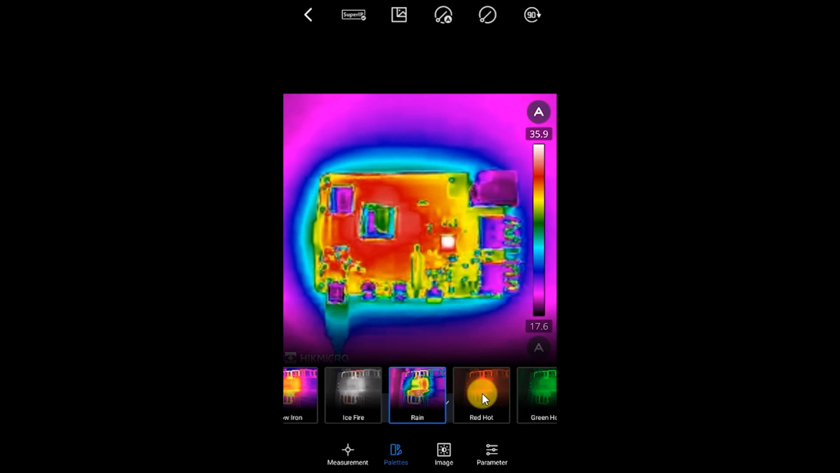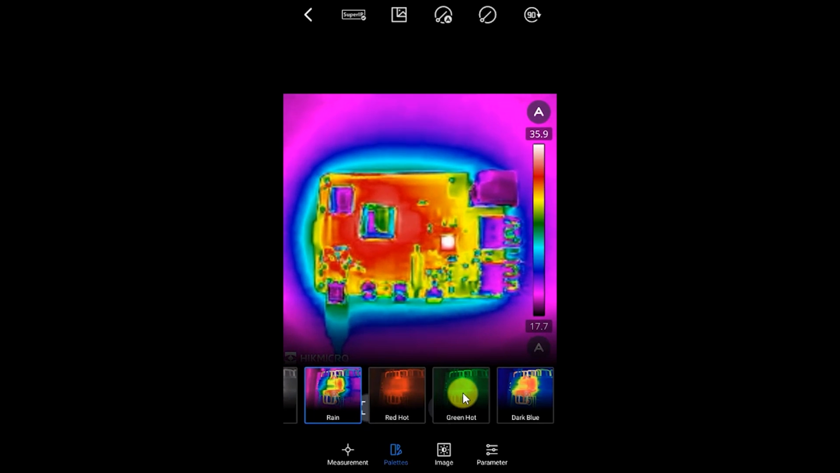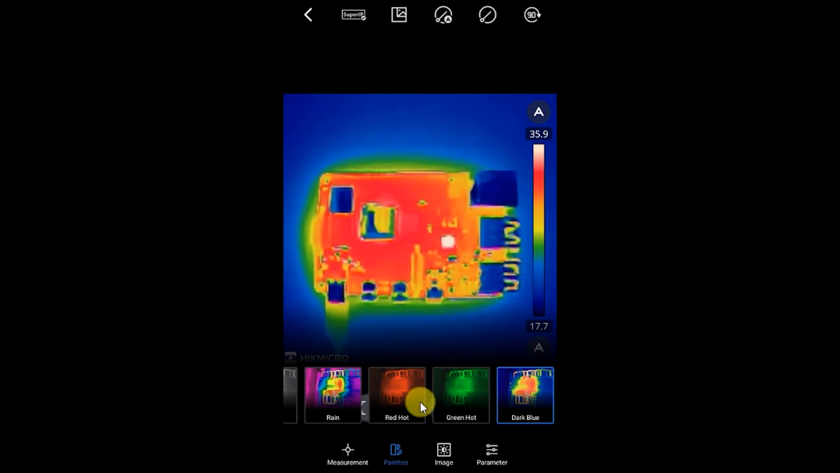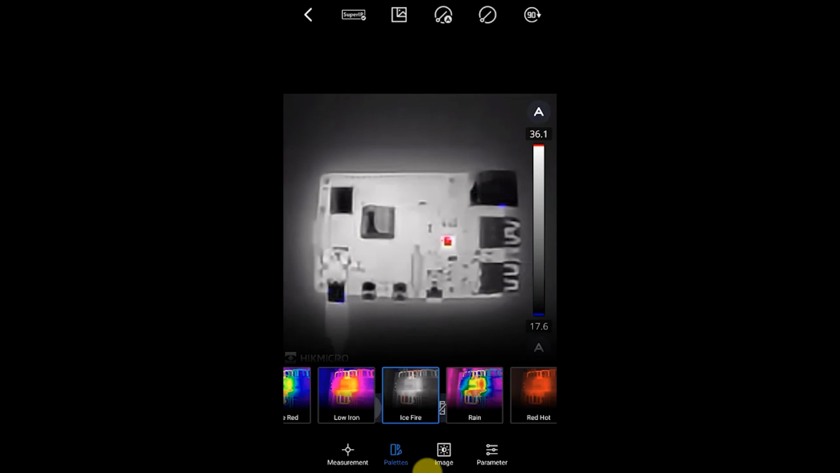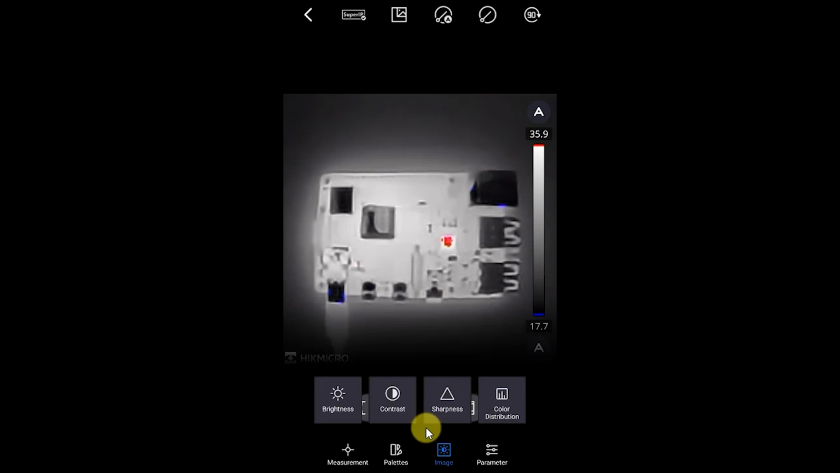Other aspects here are very much personal choice. It's really just a different way of looking at the circuit with different color regions. So we've got all that set up. We do have image control, so we have various controls, just normal imaging controls.